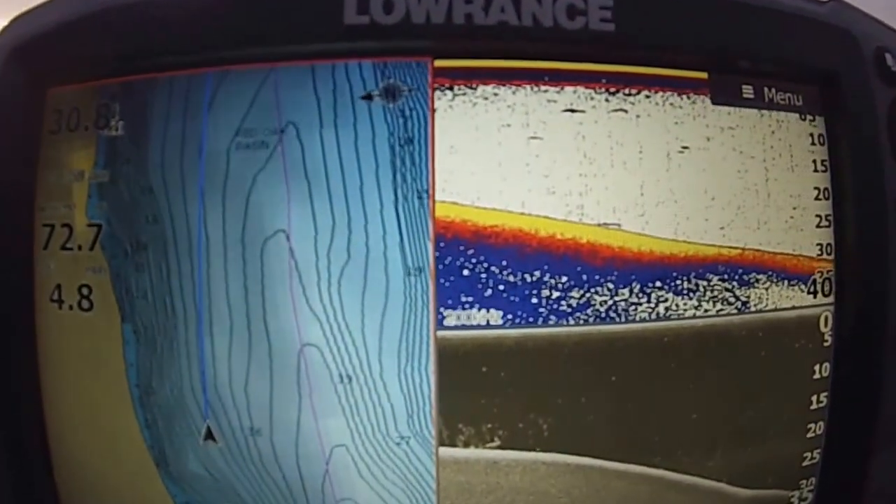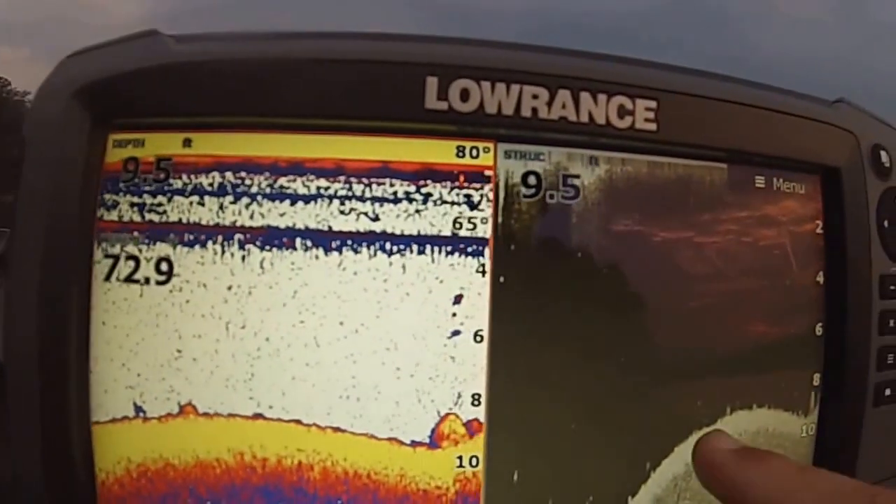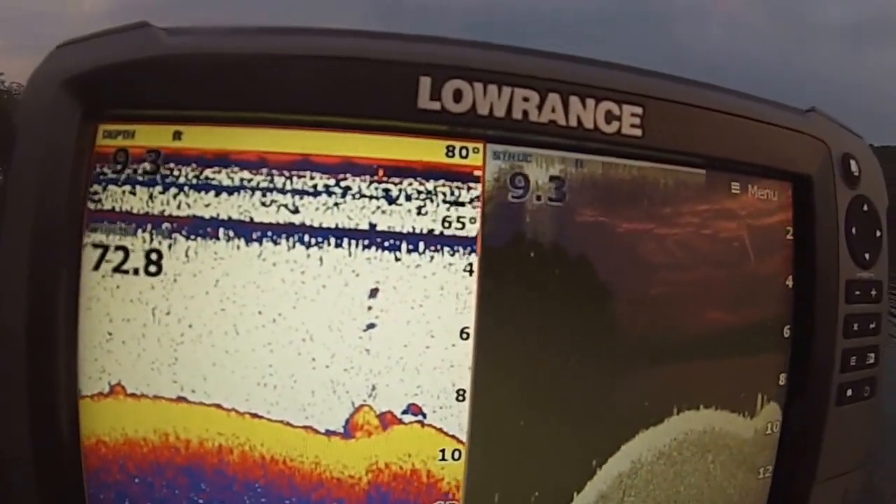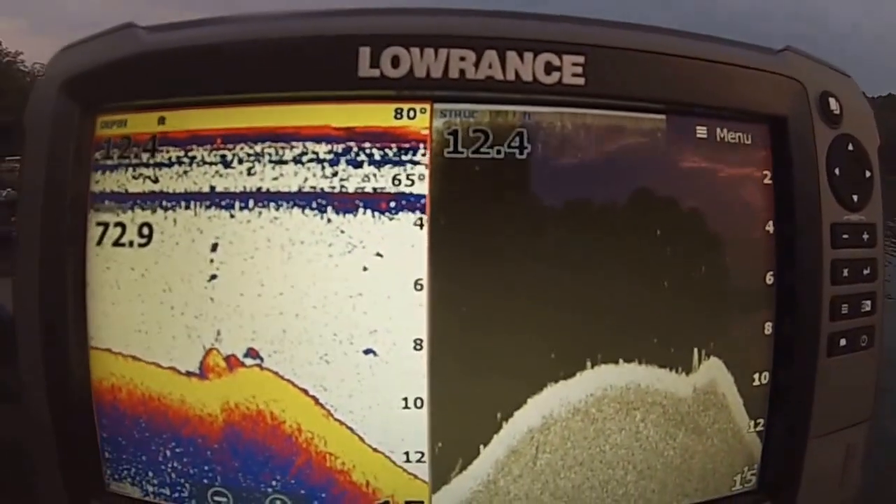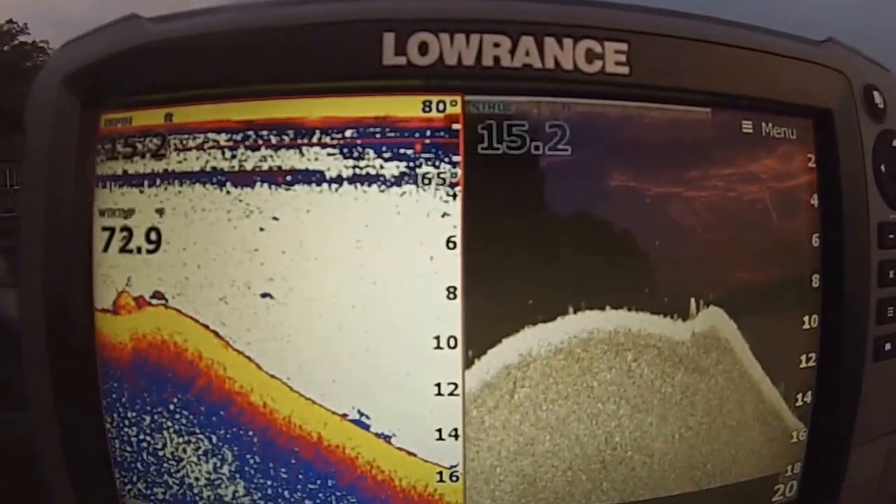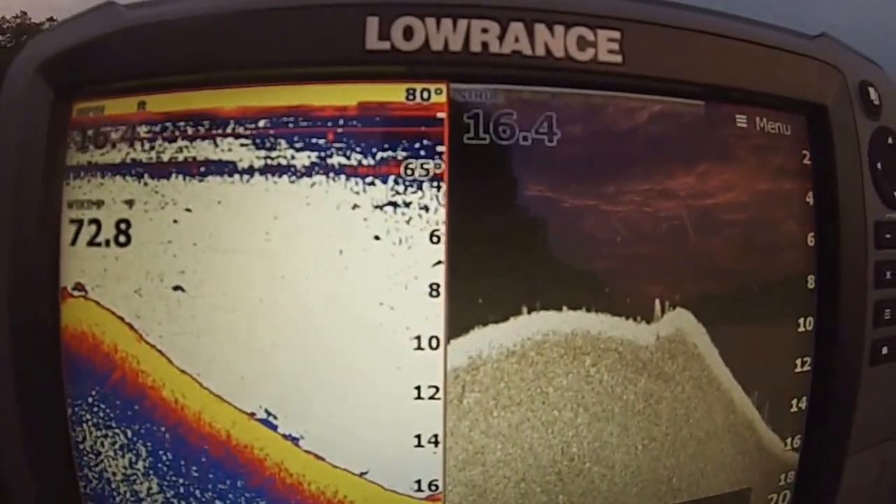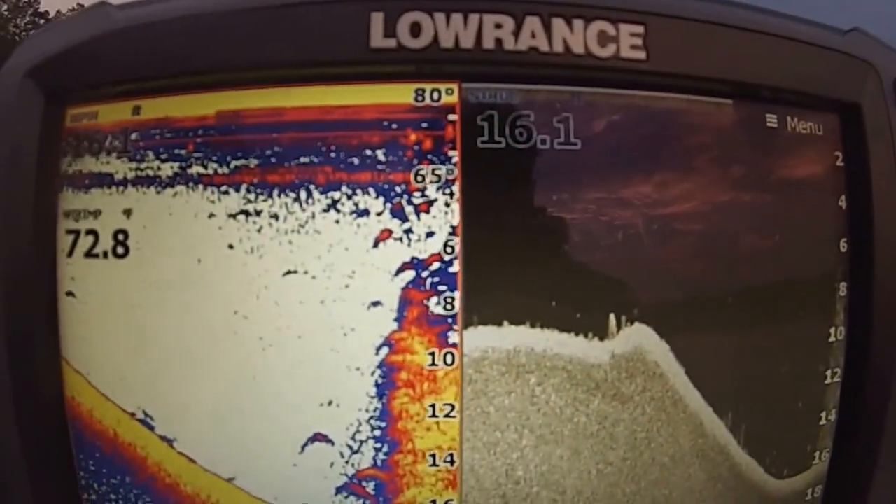Let's go look at another brush pile. Now when I'm shallow, I like to set my down view, my structure scan, on 800 kilohertz because you get a better image quality when you're shallow with the structure scan, and when you're in deeper water, you can back it down.